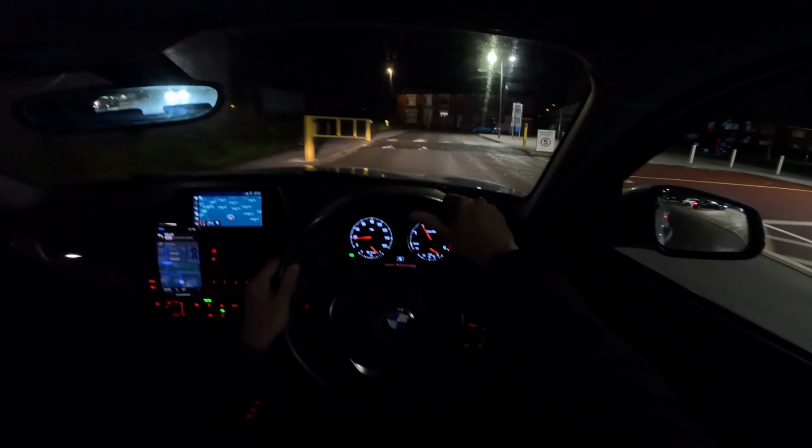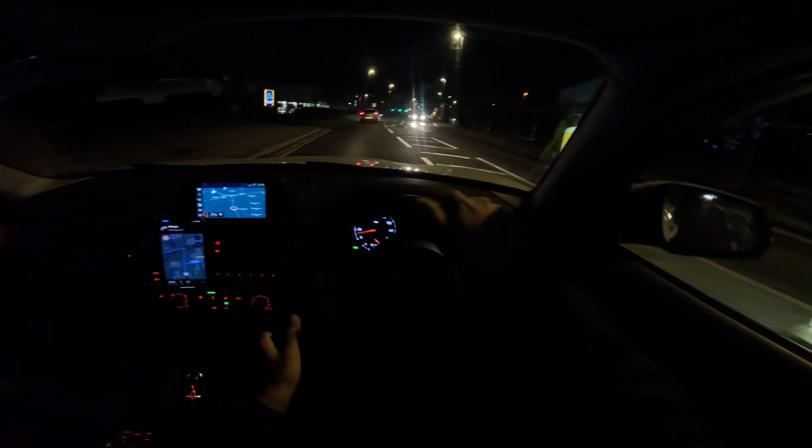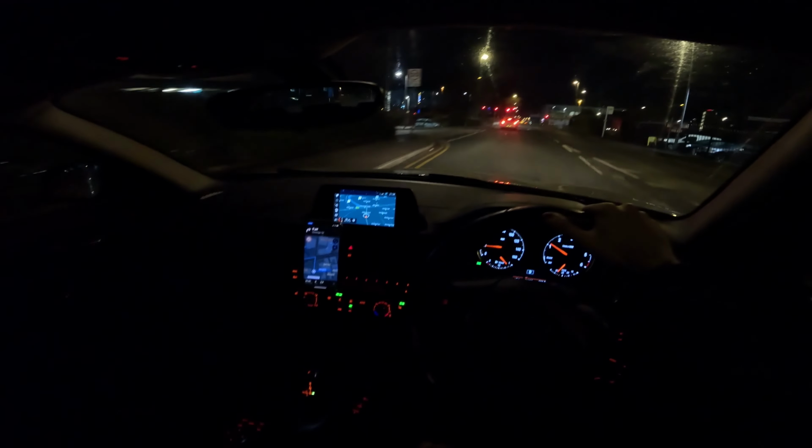But thought I'd give you lot a nighttime point of view. It's not going to be a fast one. It's very chill. The clamp is whacking against the window when I turn, which is not what you want.